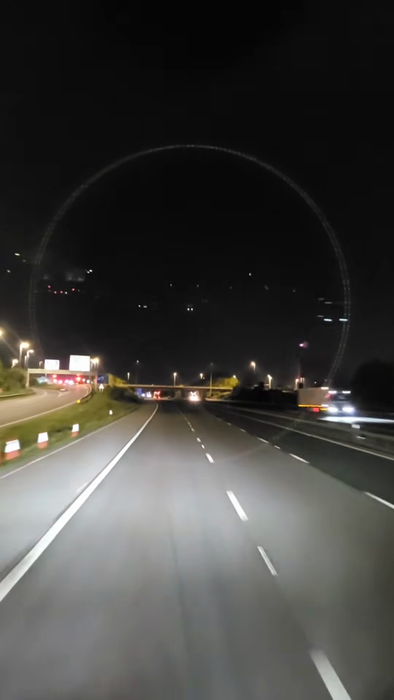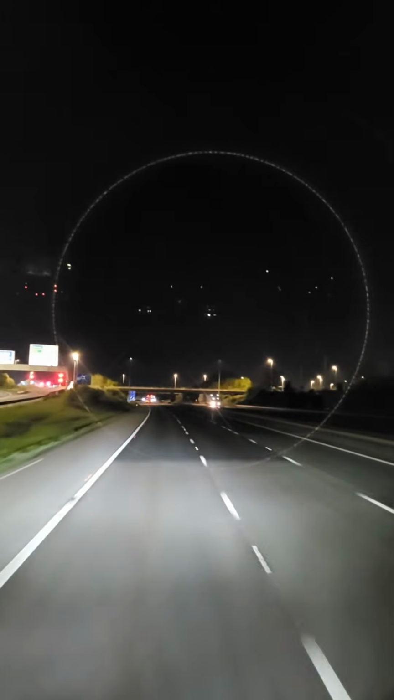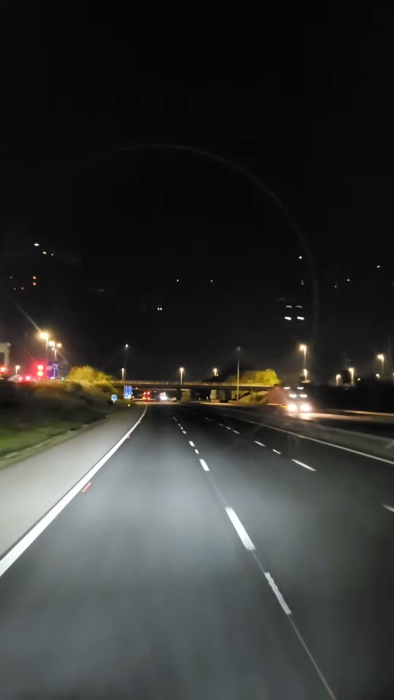Back to national speed limit, end of road, lane closure.